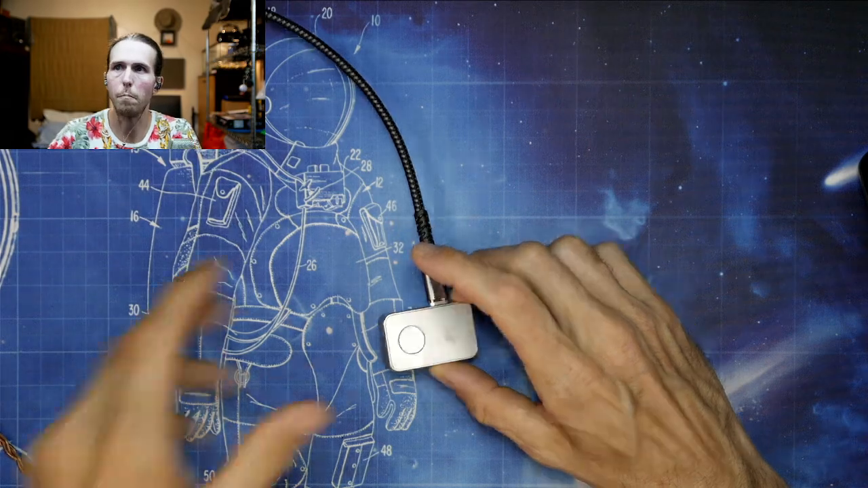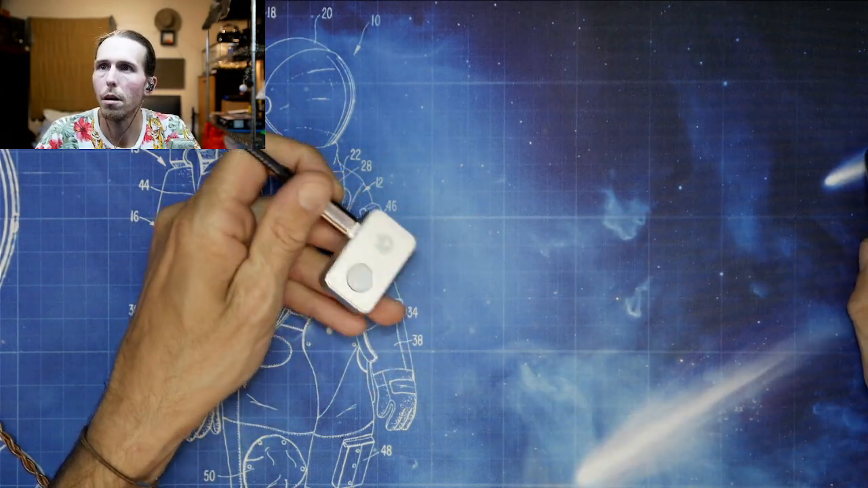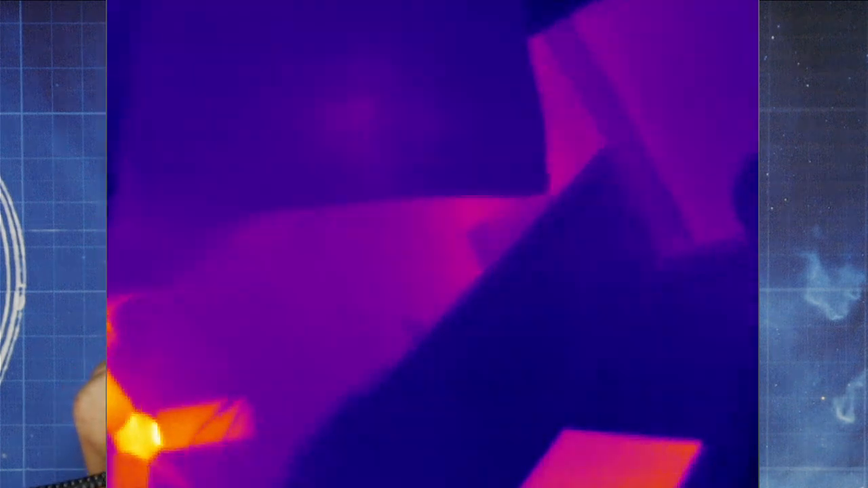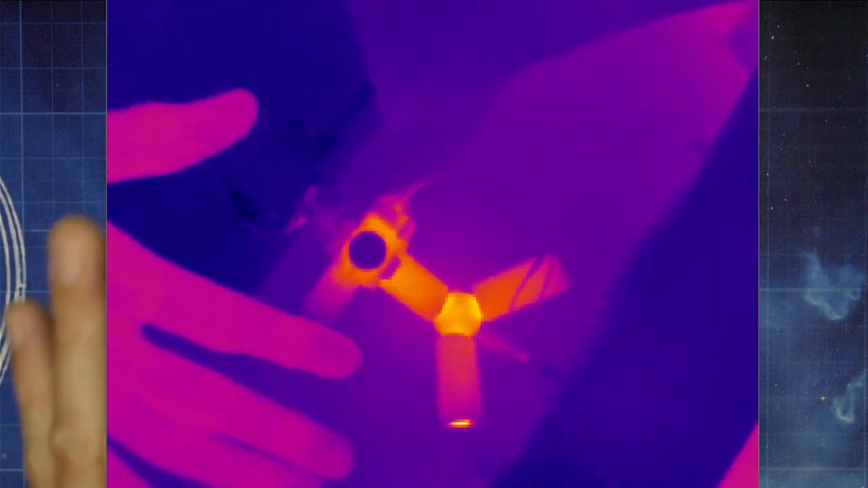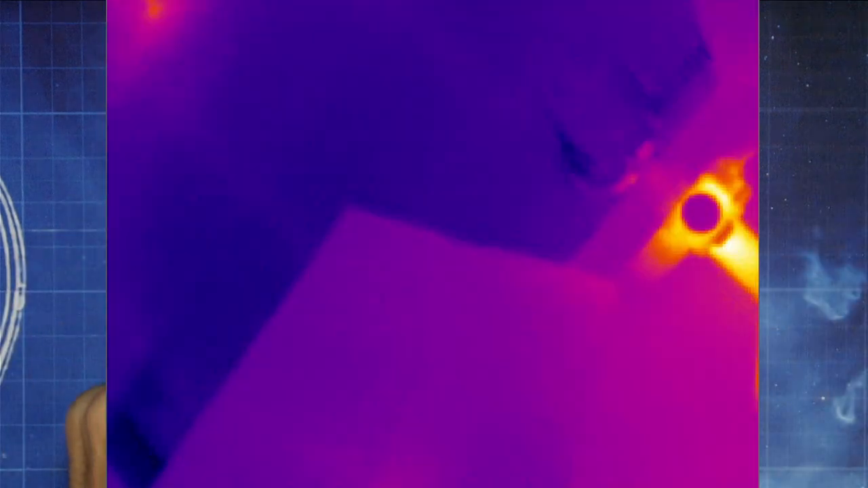How does it perform? Well, let's take a look right here because I actually have it set up. There we go. So here is a little view. Actually, let me do full screen. Here I'm using a different app, so it's a little grainier than the app it comes with. This is a dedicated Windows app that you have to pay for, and I will tell you the name of it.